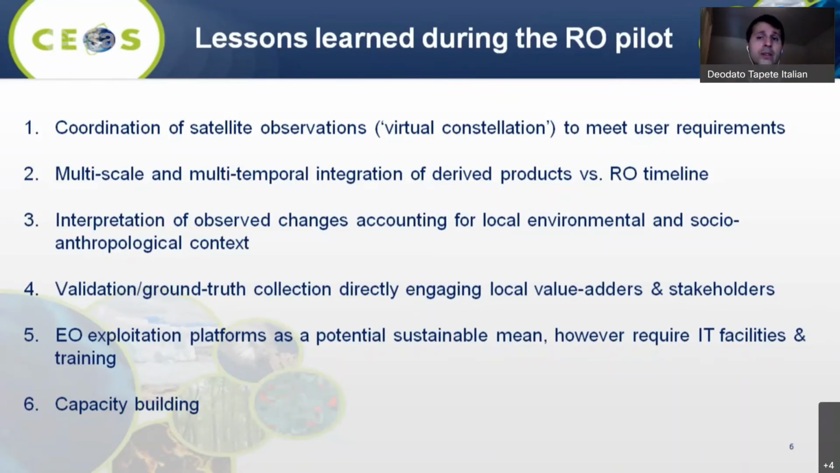And this is not only a way to ascertain the accuracy and reliability of the products, but also a very good way for technology transfer, to teach the local value adders and stakeholders how to use our own maps and derived data.